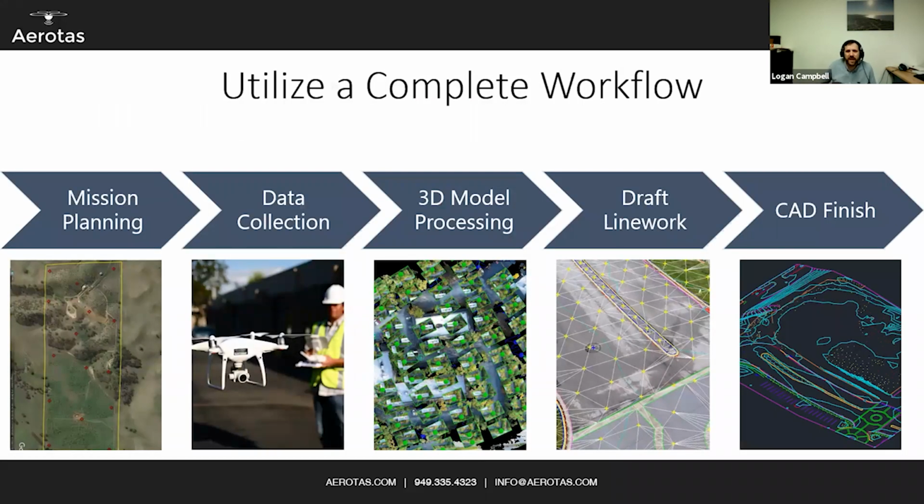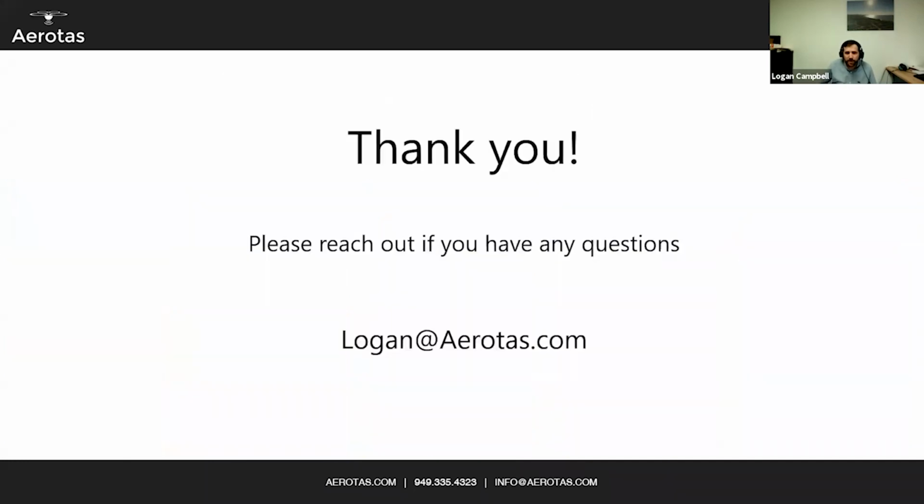Make sure you do utilize a complete workflow. Every single one of these steps matters, and there are pitfalls at every single one of these steps. Pitfalls that cost time, cost money, or can require field revisits. So use a whole workflow to actually get high quality data. And with that, I will open up the floor to questions that anyone might have.